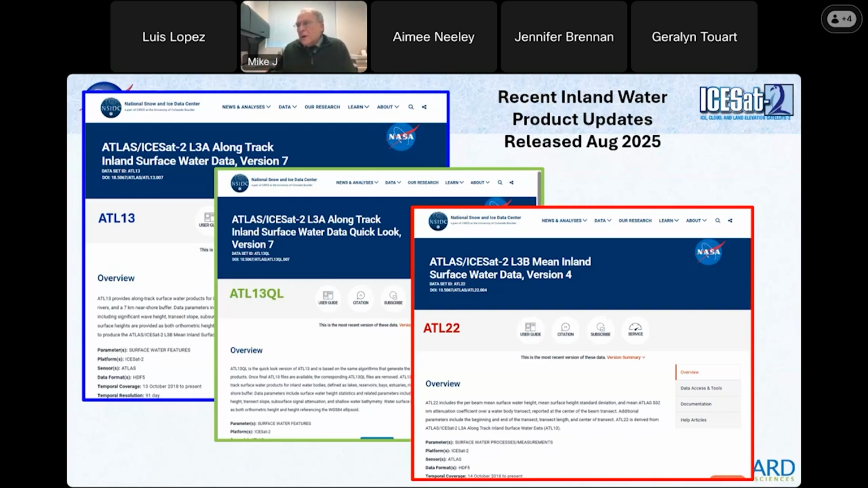And so for folks in water resources who want a really quick estimate of the stream flow, you can go to this water data quick look, ATL13QL, and for 40 days, that product will be out there that one might want to use in their analysis, whether it's a simulation or just looking at some flooding or something. So this is a pretty handy product, and you'll see it has a pretty good user base.